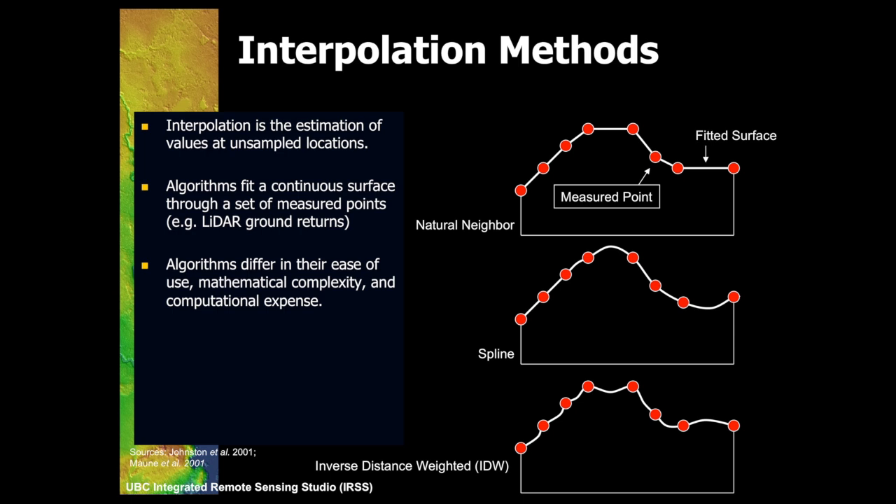A spline allows it to have a mathematical response to it. A spline will always under and over predict above the maximum and minimum point. Natural neighbour will never do that. Or something like inverse distance weighting will do a sort of weighted response to each point to give you a type of surface.